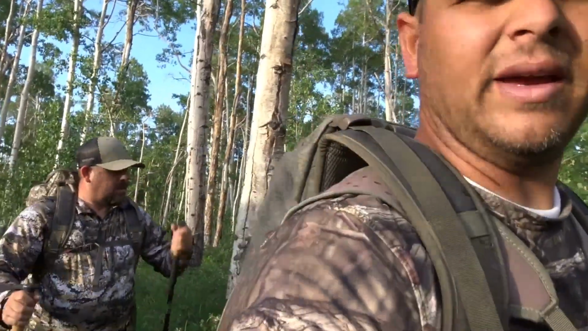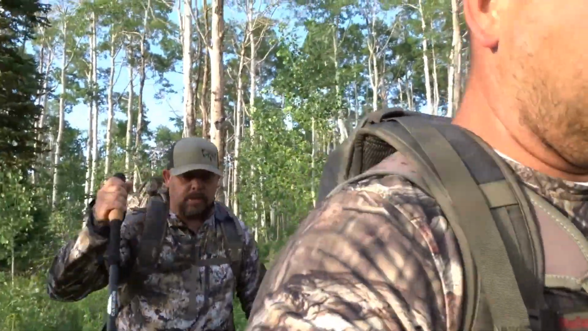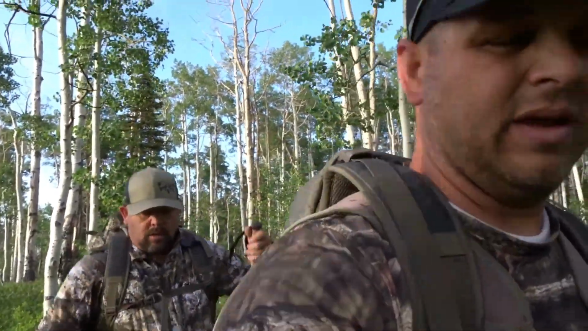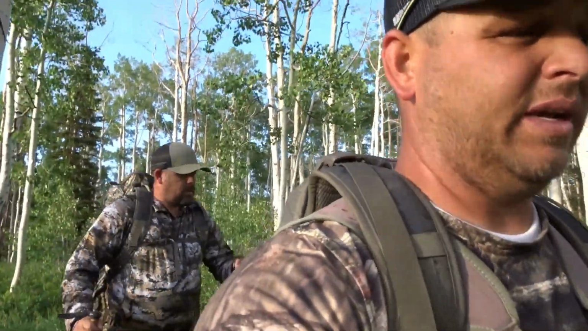But I think that hike's gonna be checking trail cams, setting a couple tree stands. So, take a little longer, but we'll get up here and get it all sorted out and squared away, and hopefully tag out opening morning. We'll see what happens.